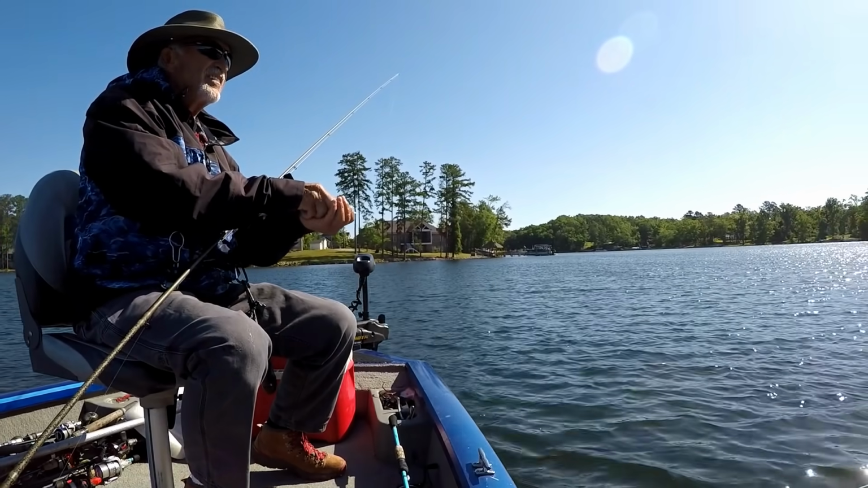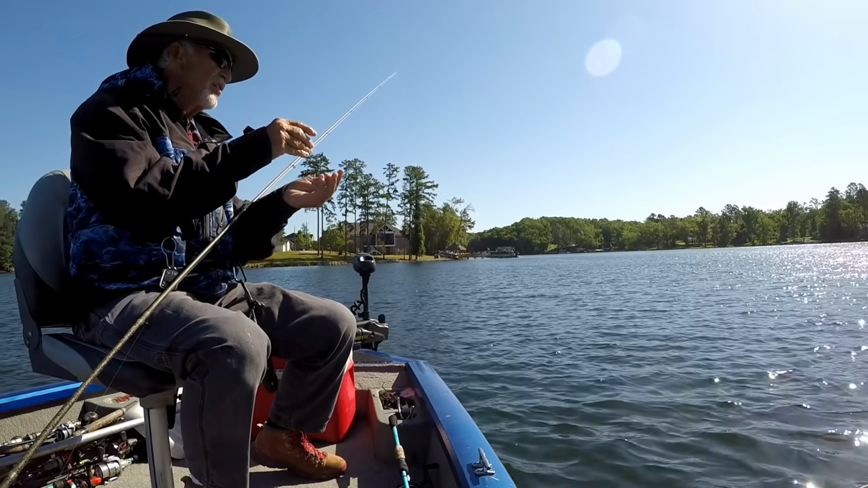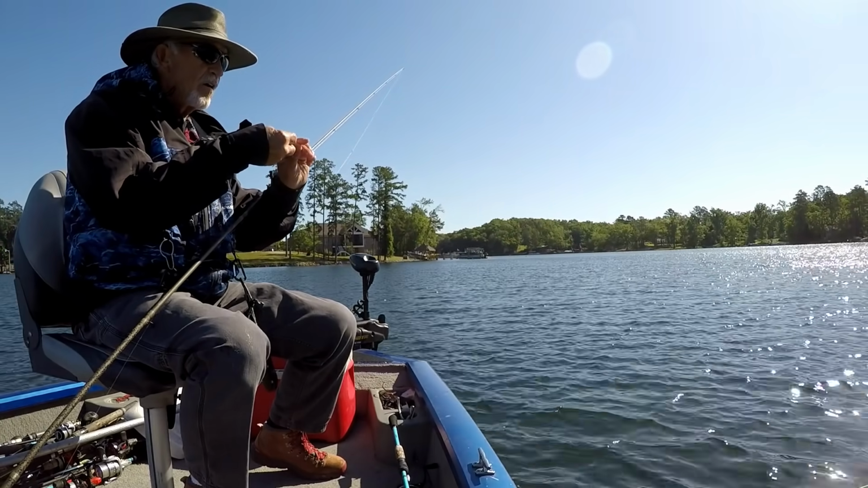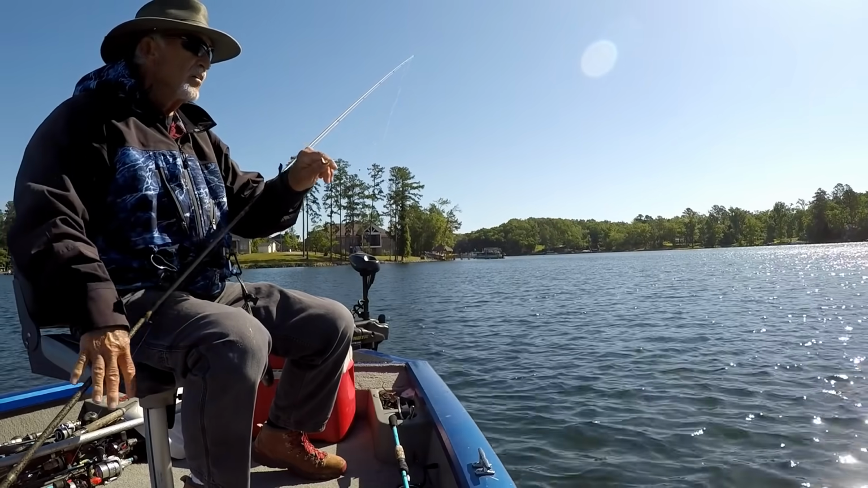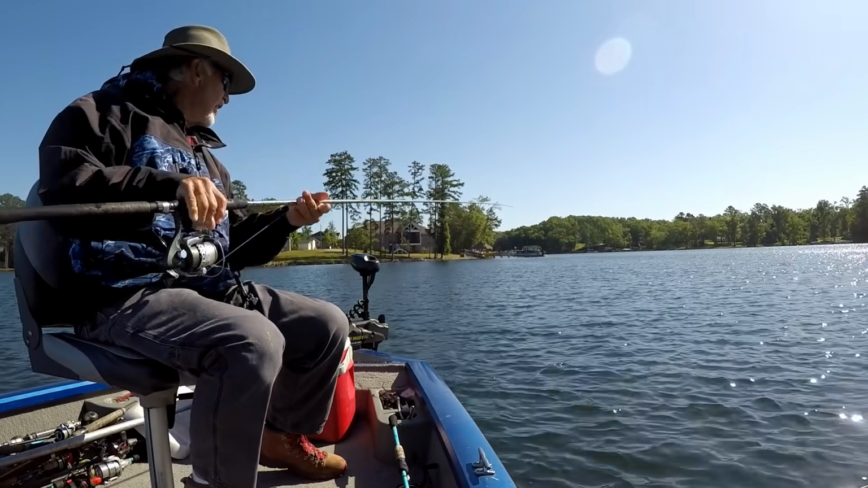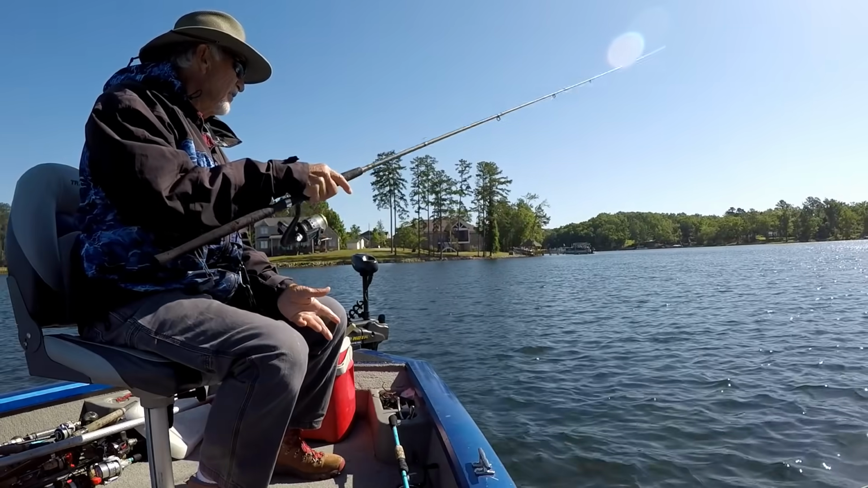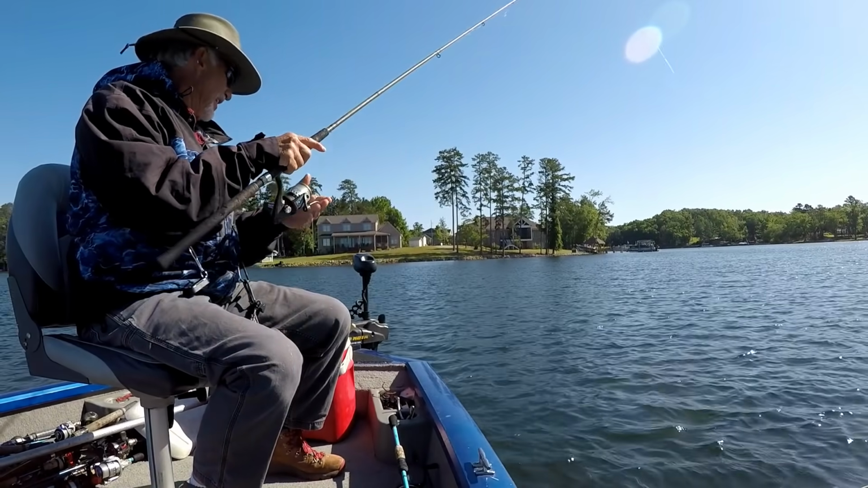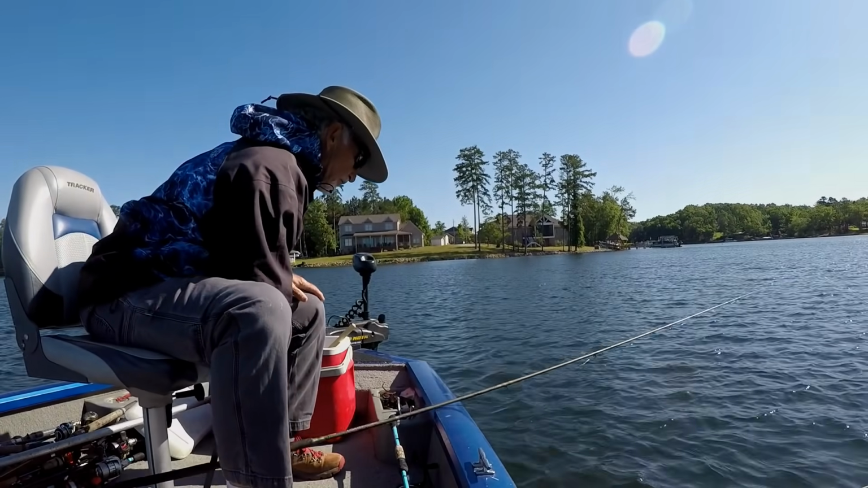Crappies in here. Poppers. See that? Might not have to go nowhere. We can stay right here and catch a limit, hopefully. They keep coming and going. And now hit it on the way down.